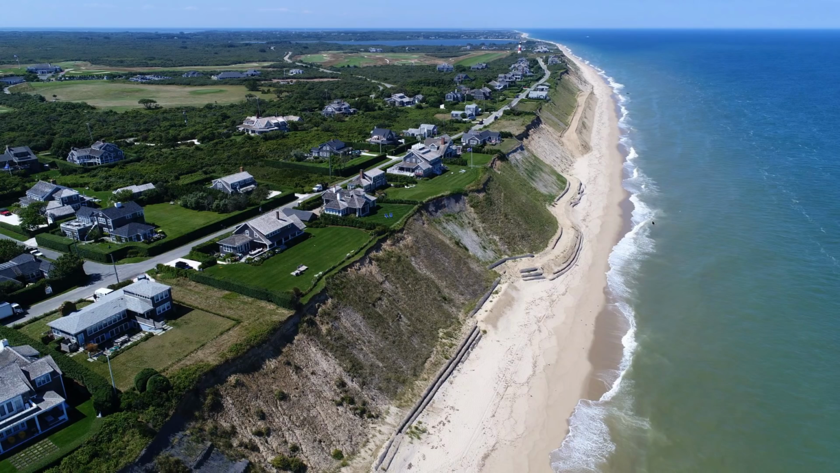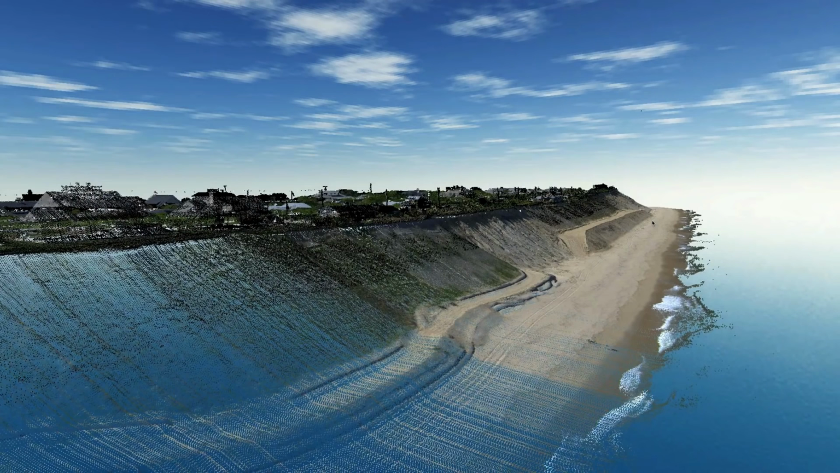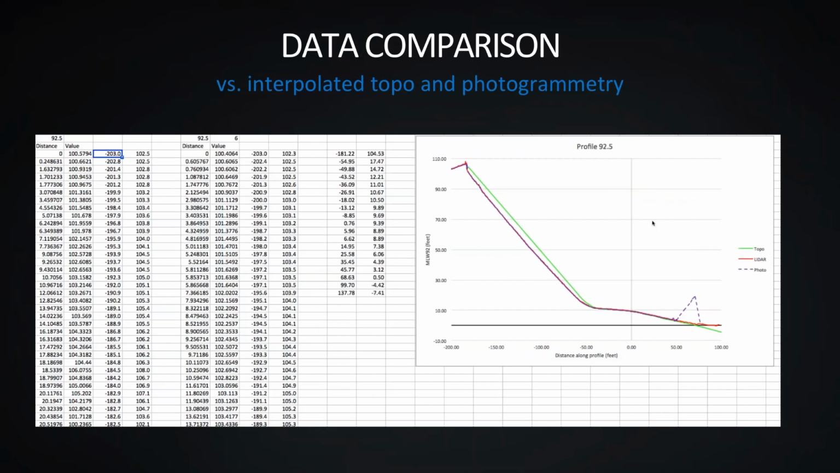So one of the reporting requirements is to go in and look at how that armoring is performing, and see if any work needs to be done to maintain them. So this is a colorized output from the LiDAR point cloud that we ran on the site, and this is an example of how it compares against traditional survey.